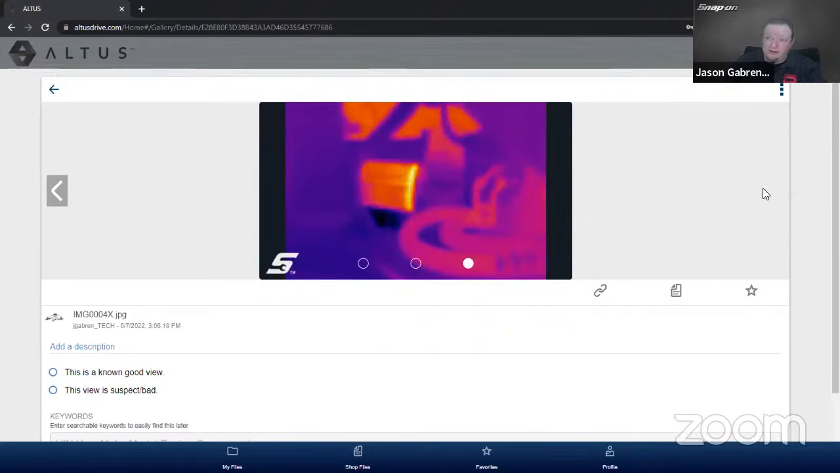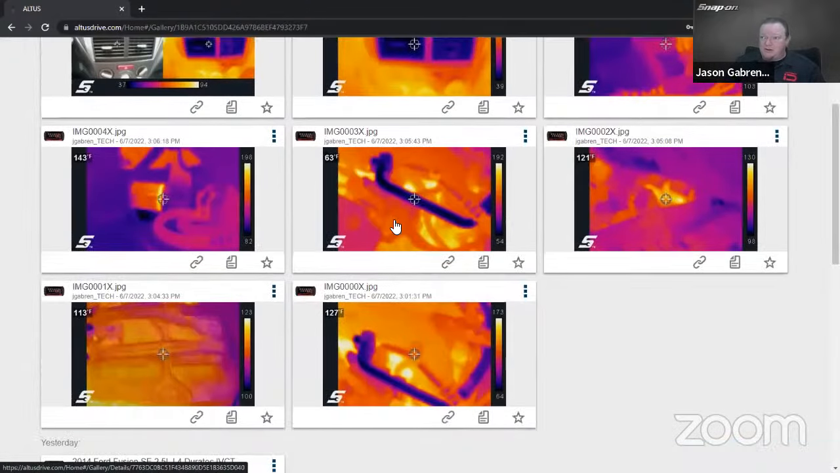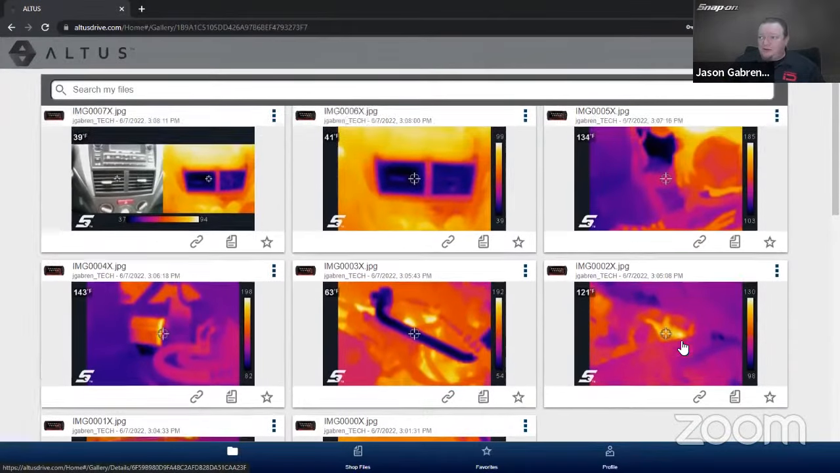And then we got the HVAC system as well. We can see blowing nice and cold today, 41 degrees on the cold side. And we can see around inside the car, this is after it's sitting in the sun for a while today, 99 degrees on the inside, 41 degrees blowing out of that center vent. I don't think I need to worry about my air conditioner actually working, because that 41 degrees is going to do a pretty darn good job after a while.